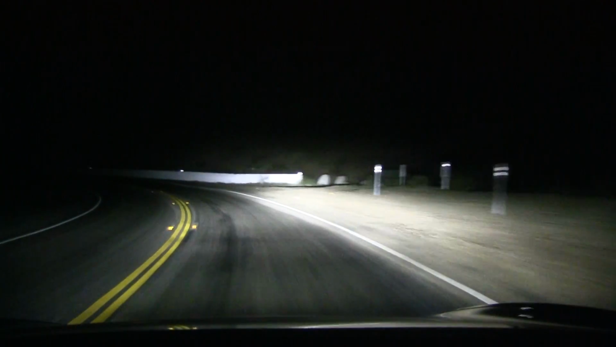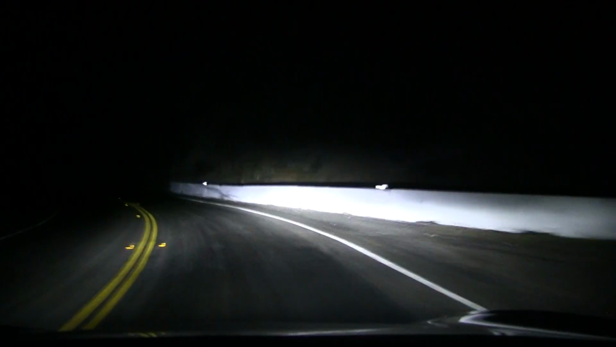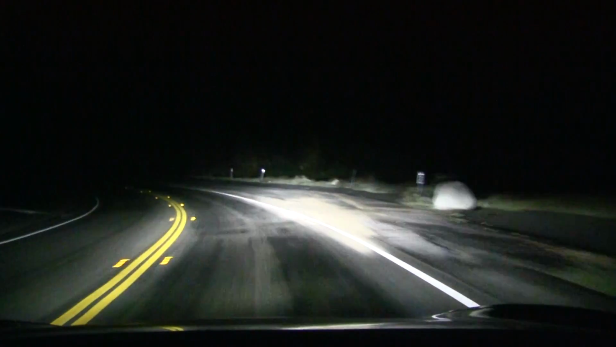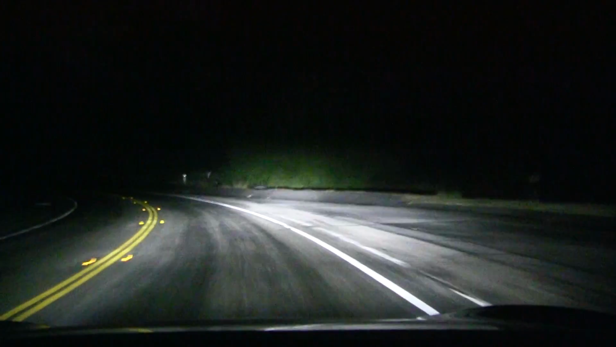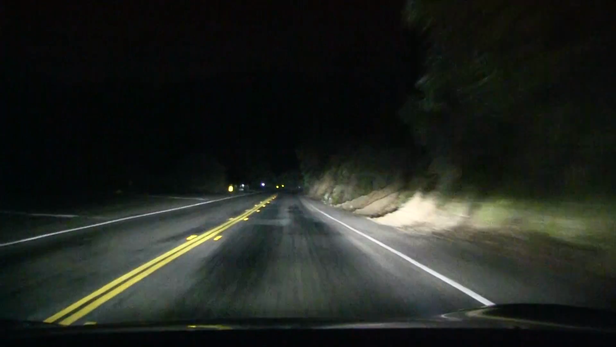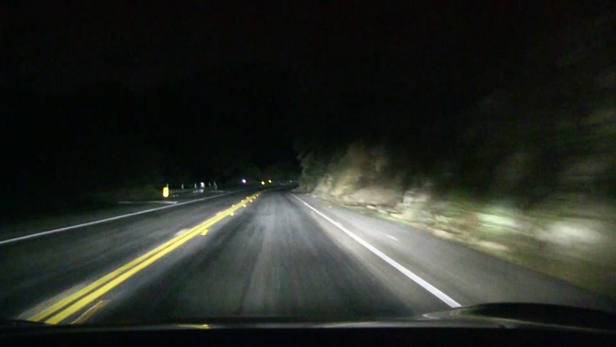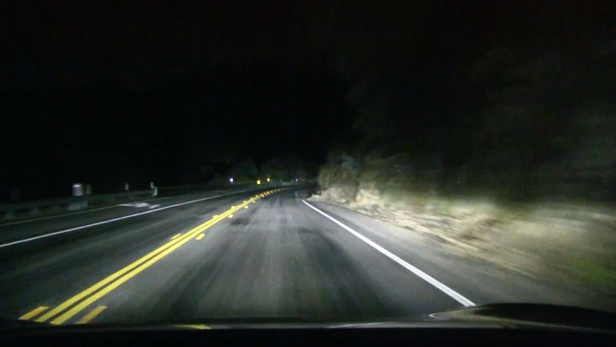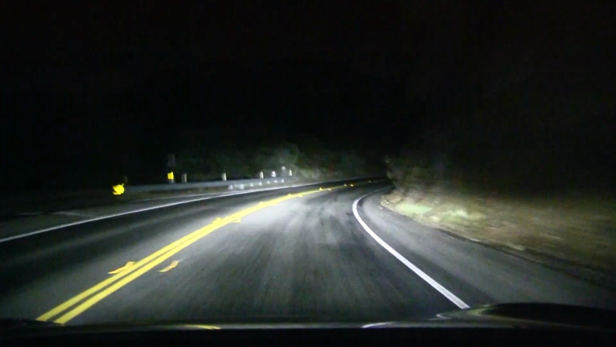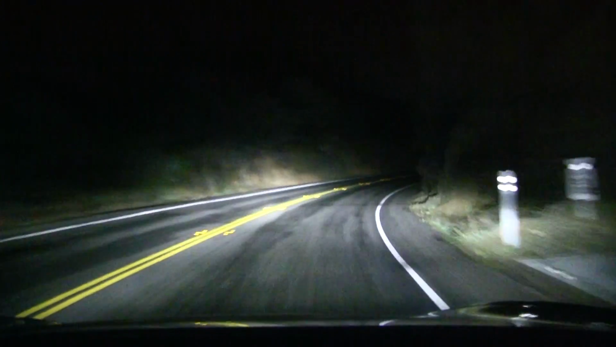Can someone please tell me what people are doing here in the mountains at night? I don't think there's a place where they go to a cabin here. They come with the cars and park and they go outside. That looks creepy. I hope nobody comes and robs me.